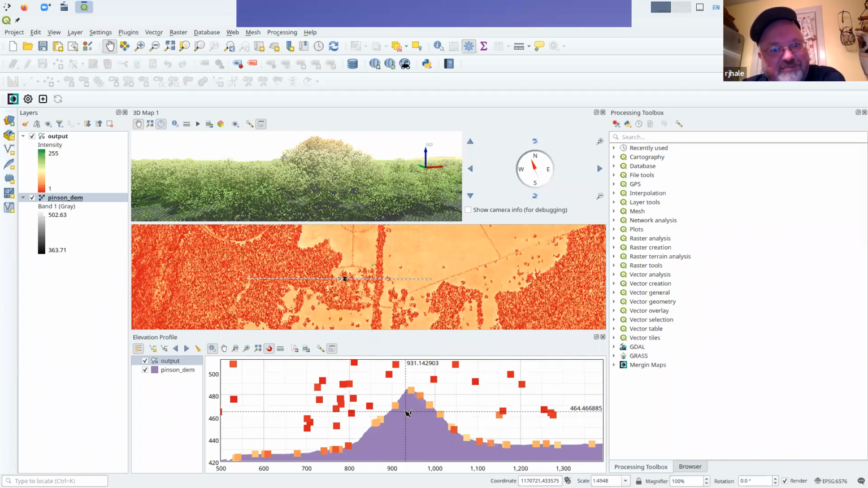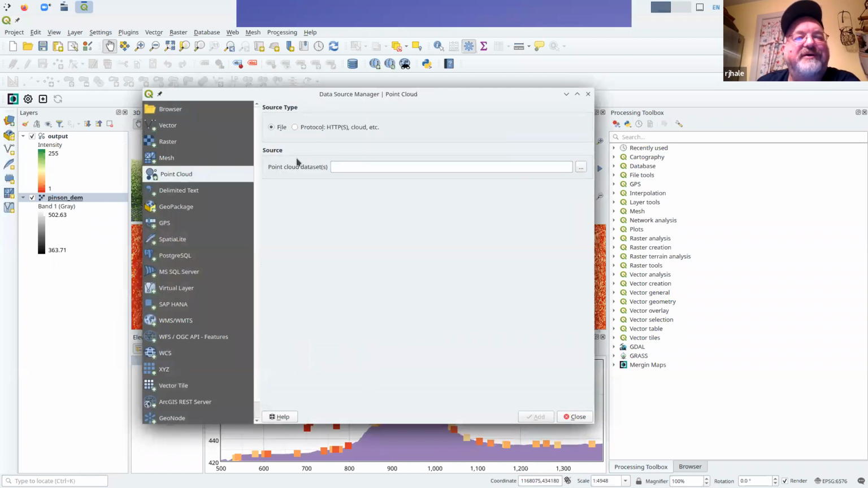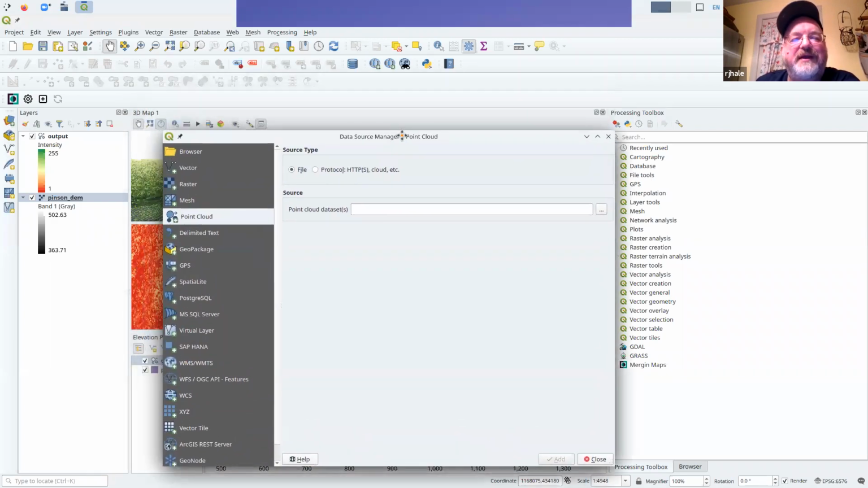You know, again, this is beta software. This is 325, but it will be out next week. These are the brand new tools that they're going to give you for viewing point cloud data. And it's pretty slick. It will also, and I didn't do this because I was scared it was going to blow up, let you connect straight to the USGS service.